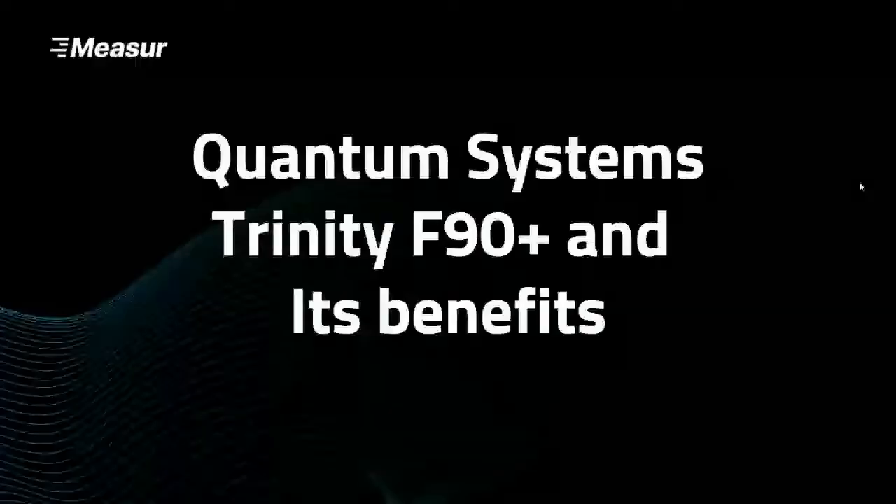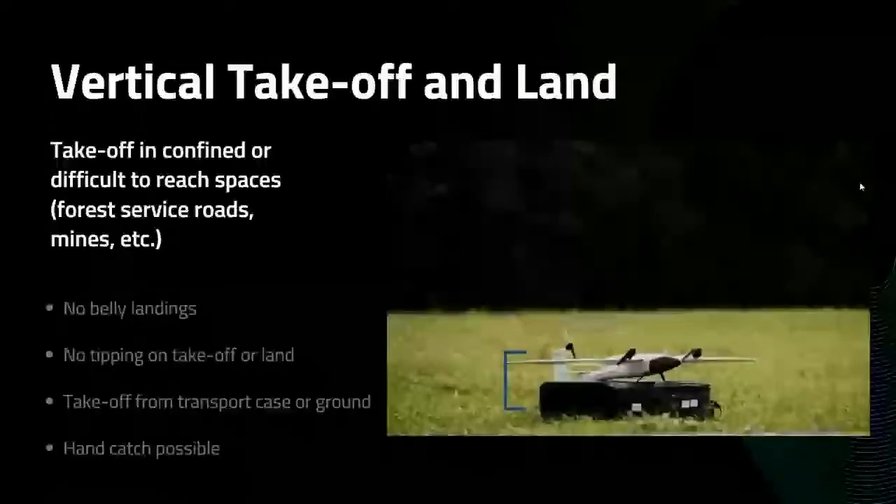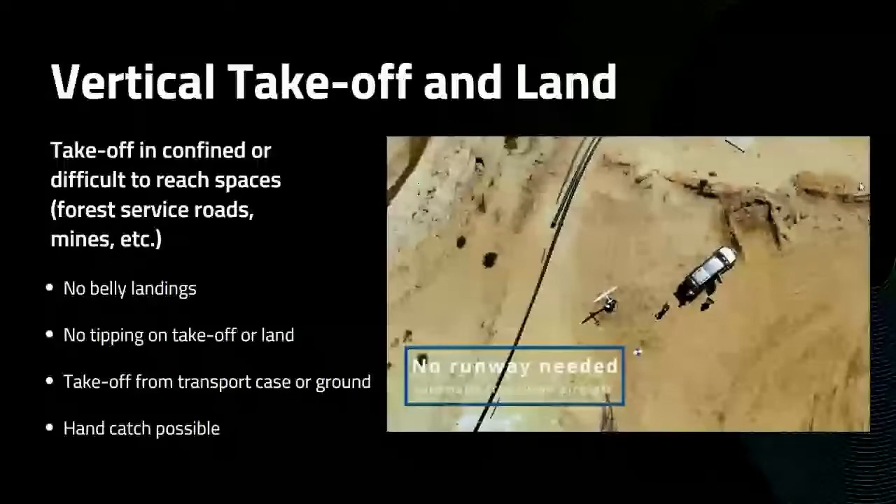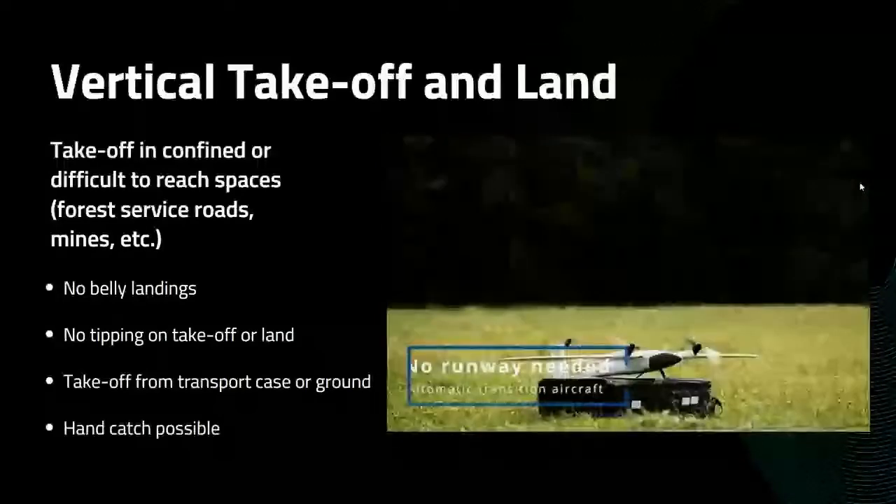Now let's go over a little bit on the Trinity F90 Plus. Maybe you already have a Trinity, or maybe you don't. Maybe you have a competing fixed-wing VTOL or another fixed-wing on the market. We're going to go over a couple of the biggest features on the drone. The most obvious one is the vertical takeoff and landing. This is crucial for fixed-wing drones nowadays. It allows you to take off in confined or difficult to reach spaces.